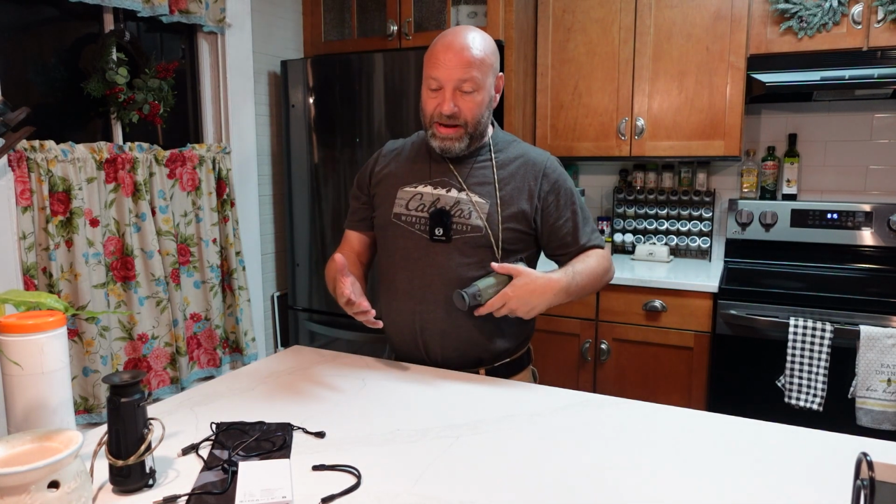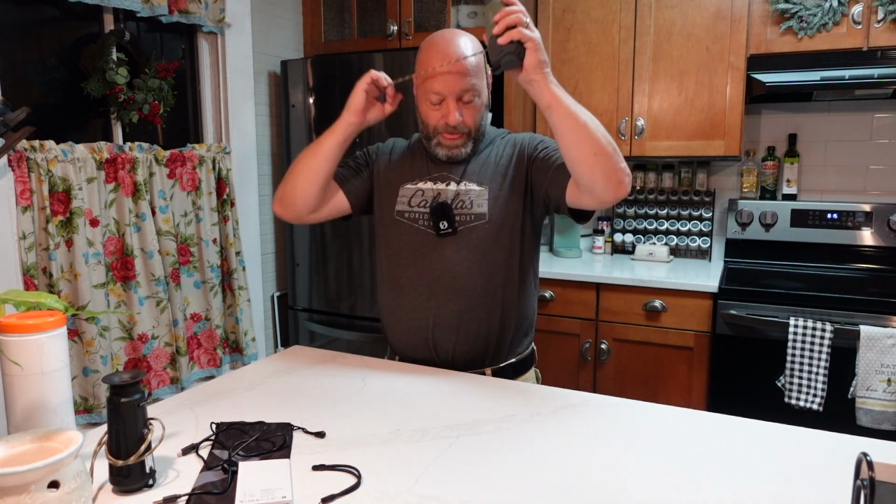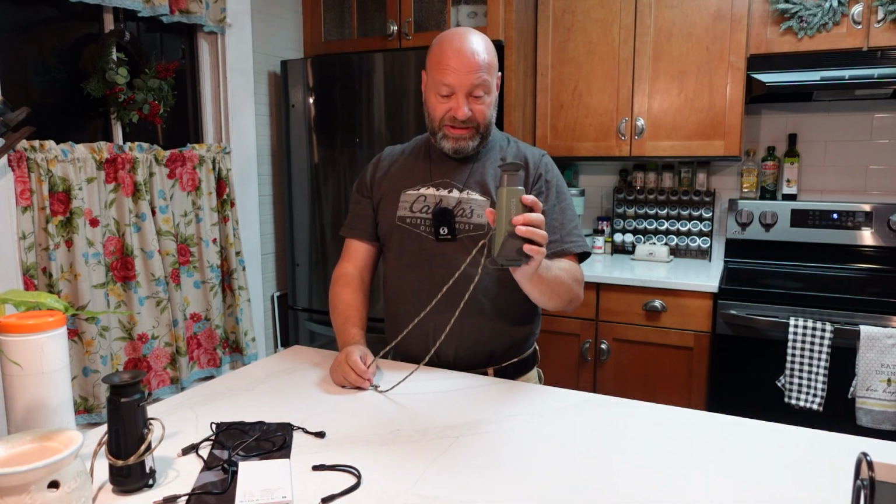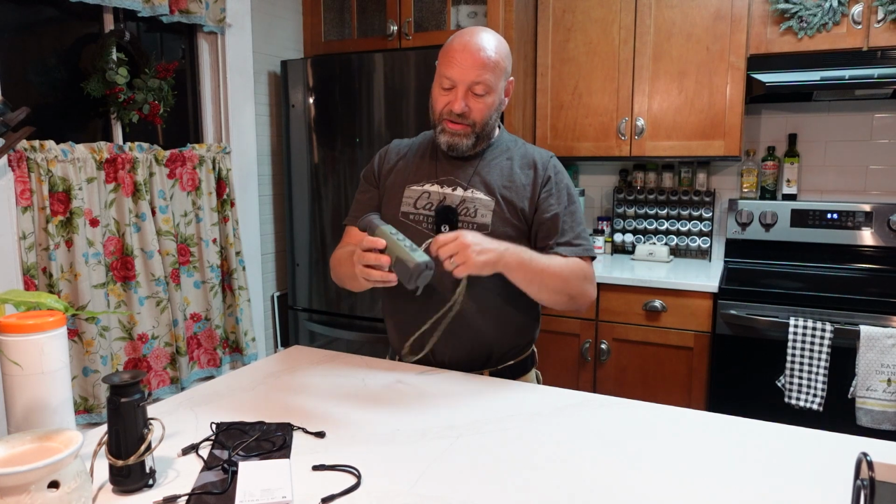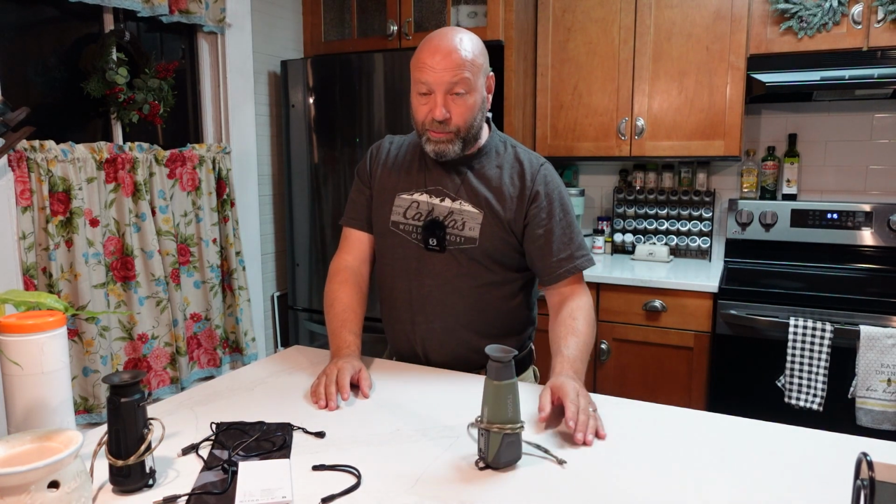So it's really nice to be able to put a neck strap on it and have my hands free to move brush. Again, my number one purpose for these things is animal recovery. Thermal just is such a game changer for that. And it does work pretty good through vegetation if there's a way to see through the vegetation. What I mean by that is if light can pass through it, you can be seen.